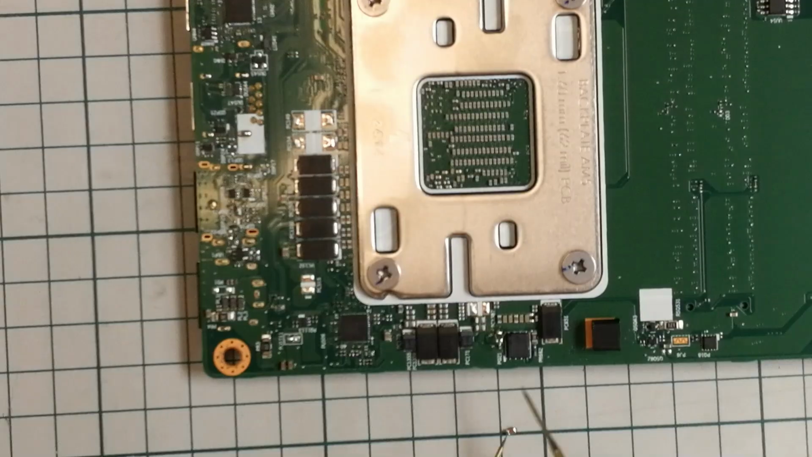It took some time to actually take this out. I don't know why, but yeah, let's try and clean this stuff a bit.